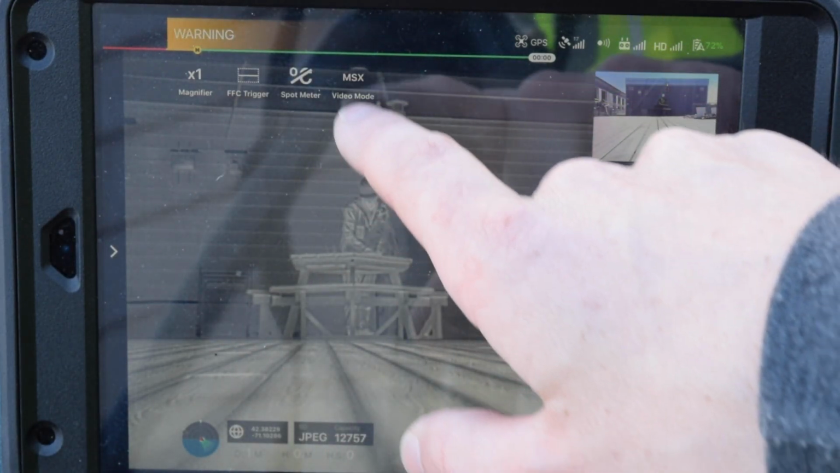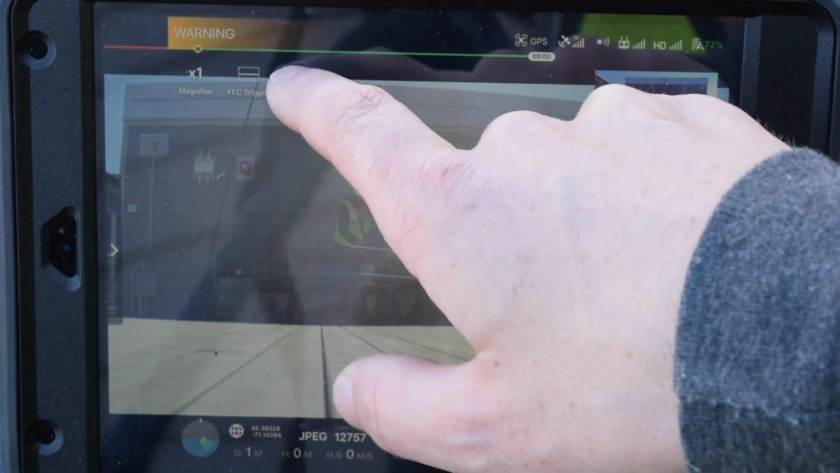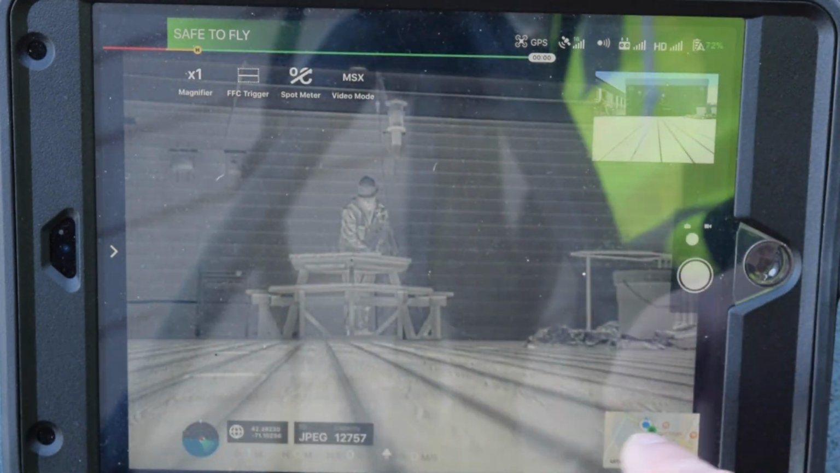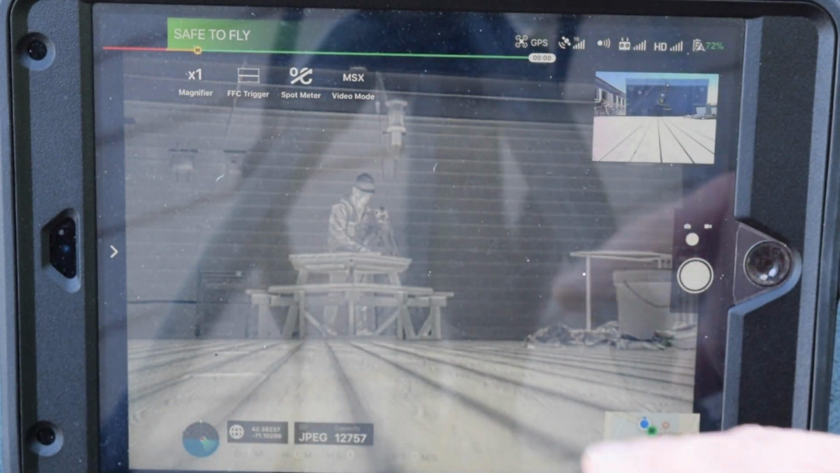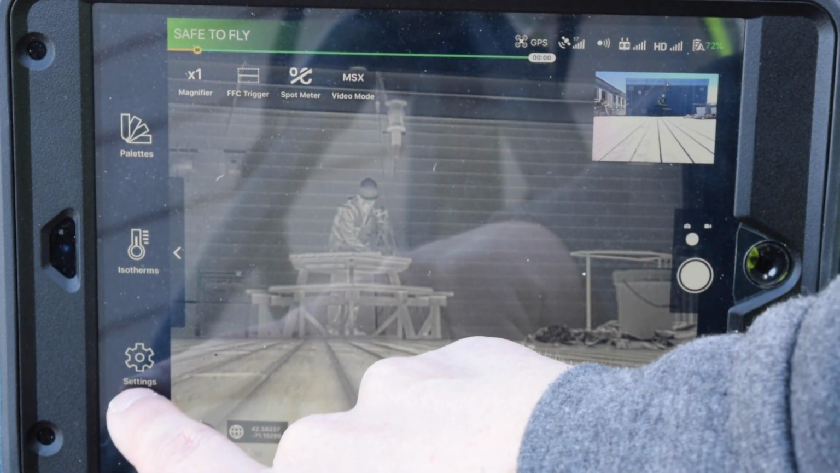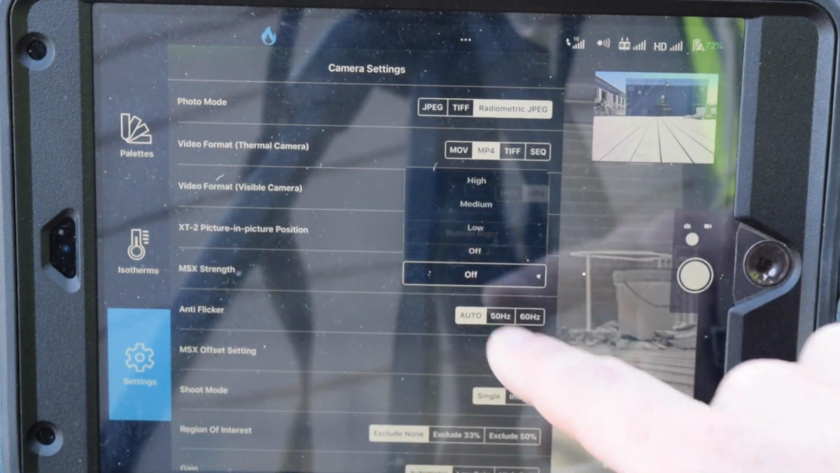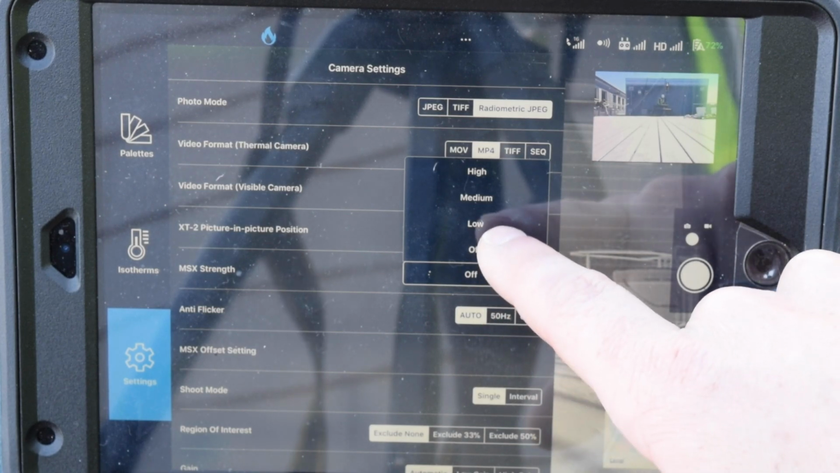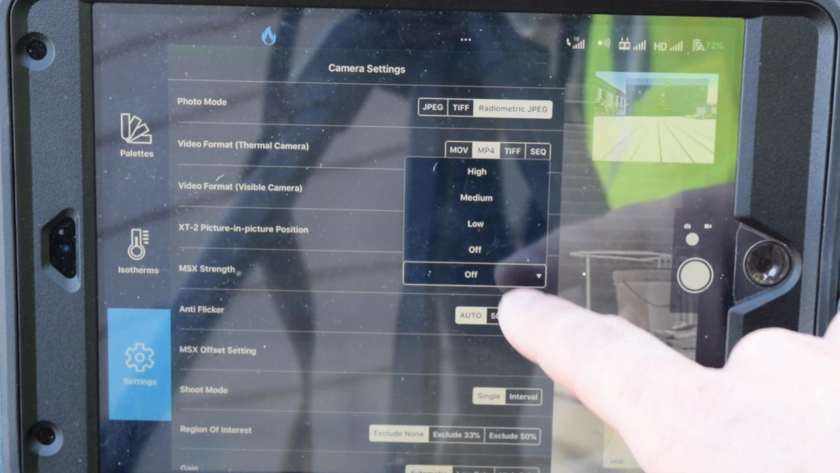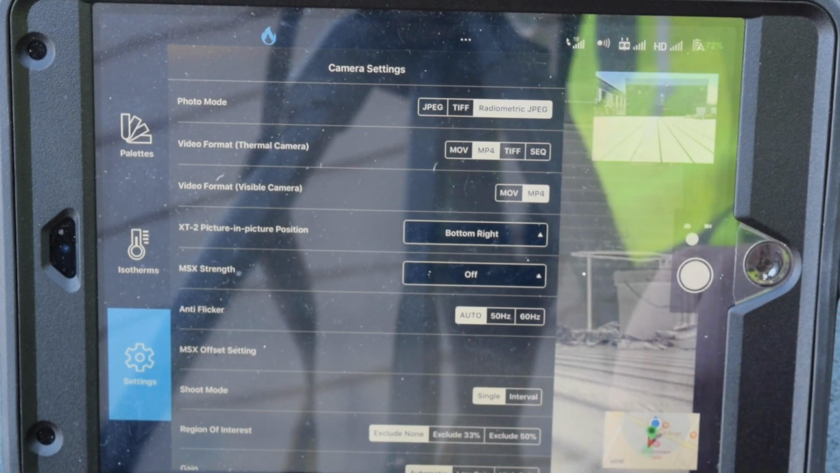There's also these different modes. There's MSX, picture-in-picture, and visible. We want to keep this at MSX. Although it's set to MSX so we can see the thermal picture around the full screen, we don't want any of the MSX settings for solar. So if we open settings, you're going to see that there is MSX strength. We're going to keep that to off. Again, if you put it on a different setting, it can be corrected in post-processing, but for solar, it's best to keep that off in order to see anomalies and such the easiest.